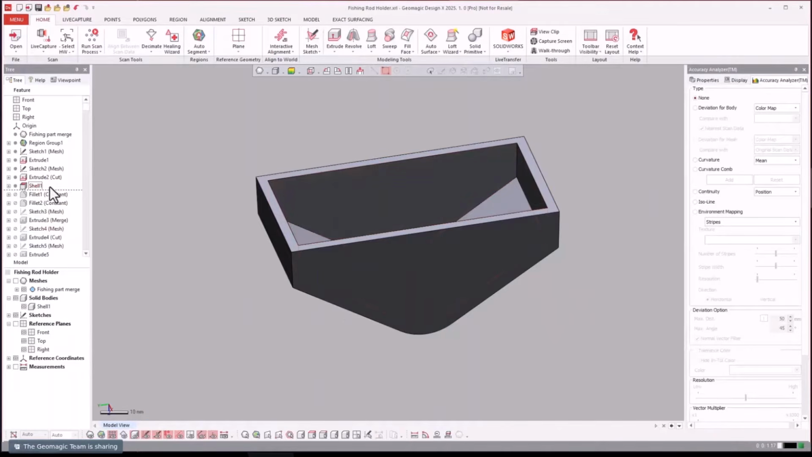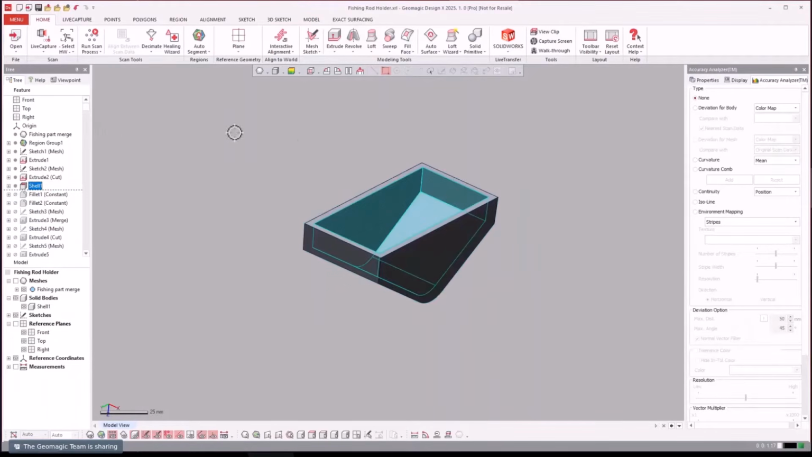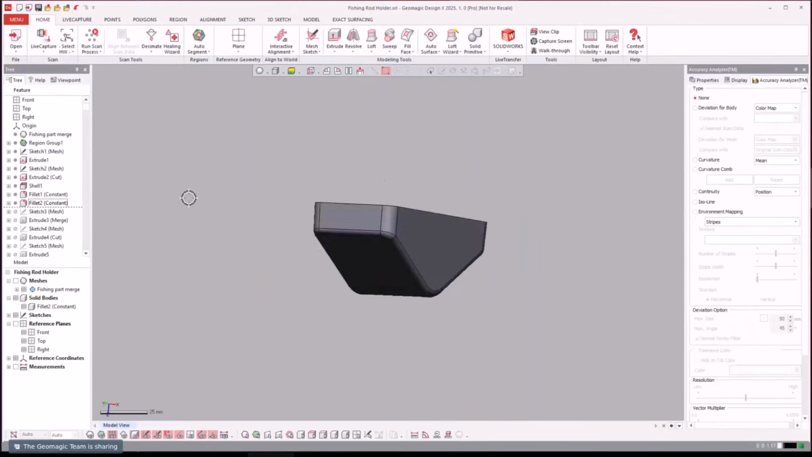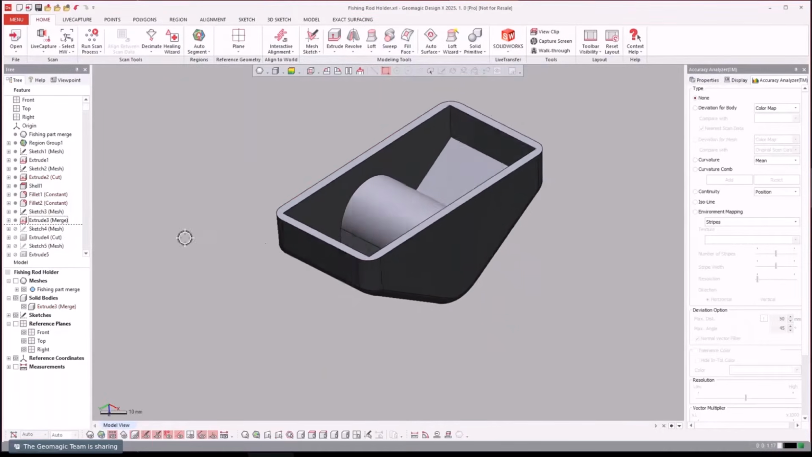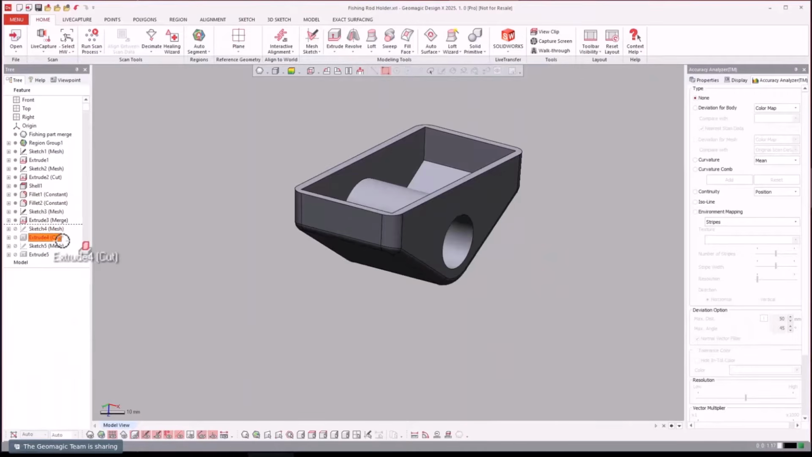So we go ahead and we shell that. You see there, we selected it and then said to remove that bottom face. And now we're going to apply a couple fillets to that. You'll see here. And let's see where we go next. Okay, so now we're going to work on the inside and build out the internal. So we did an extrusion from the center plane out in both directions.